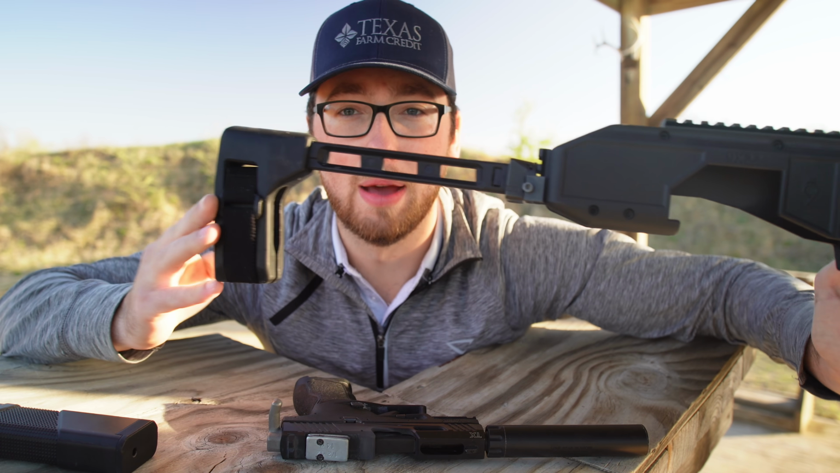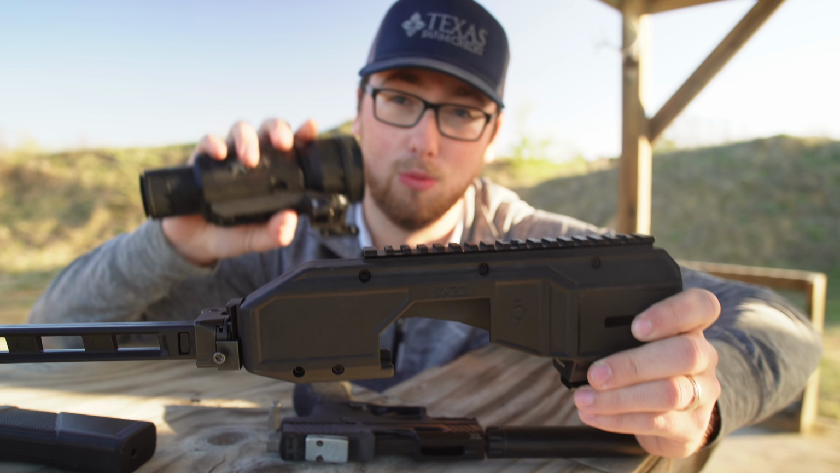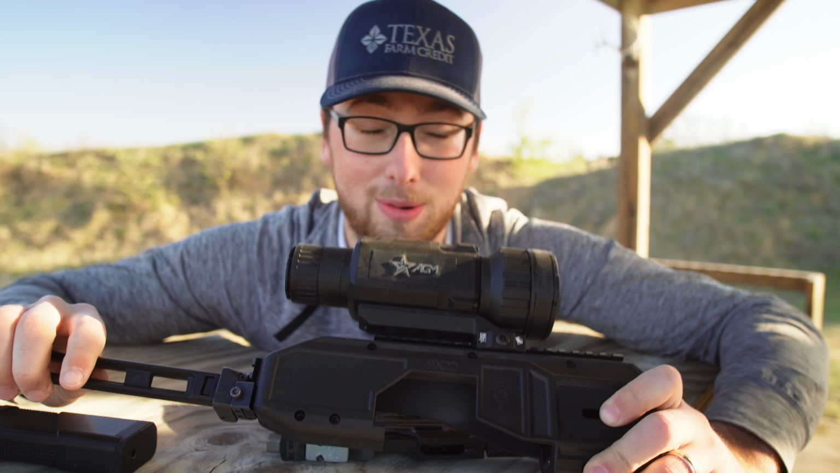So now we can mount a brace onto this. We can grab my AGM Rattler V3 5640 with the laser rangefinder in it, mount it up top, and we can go kill a pig with it.